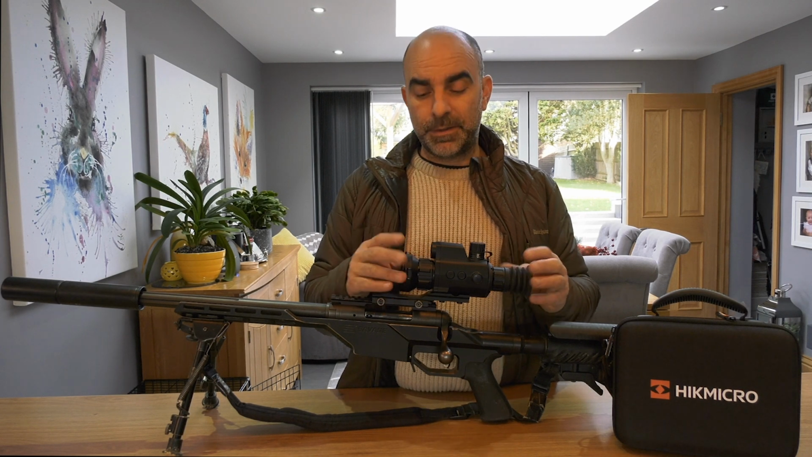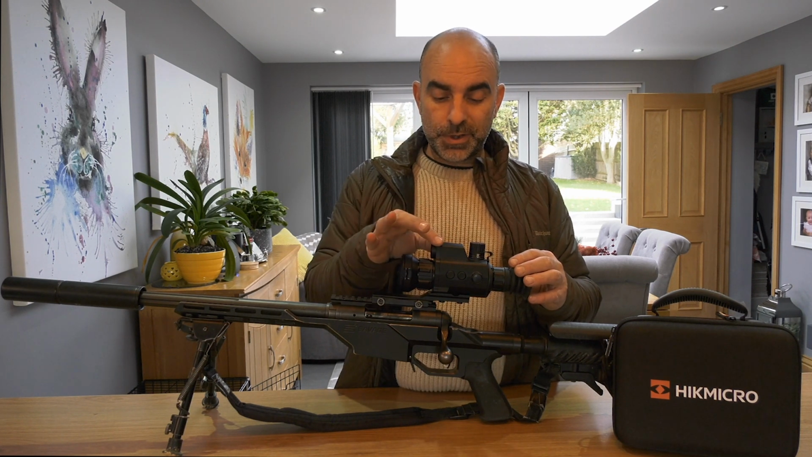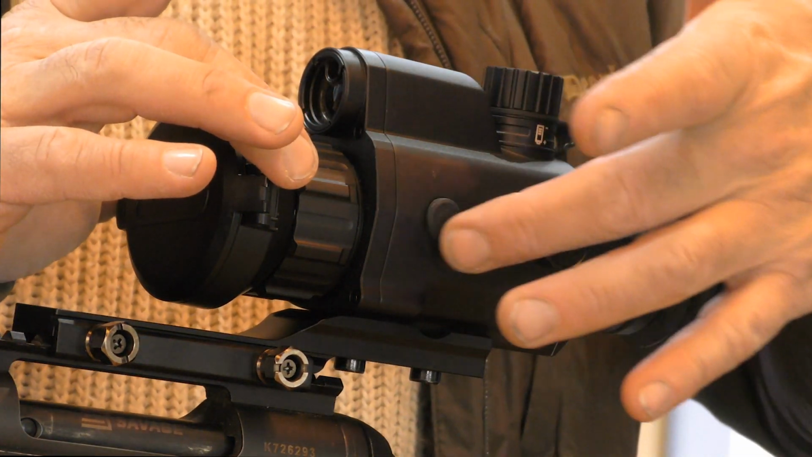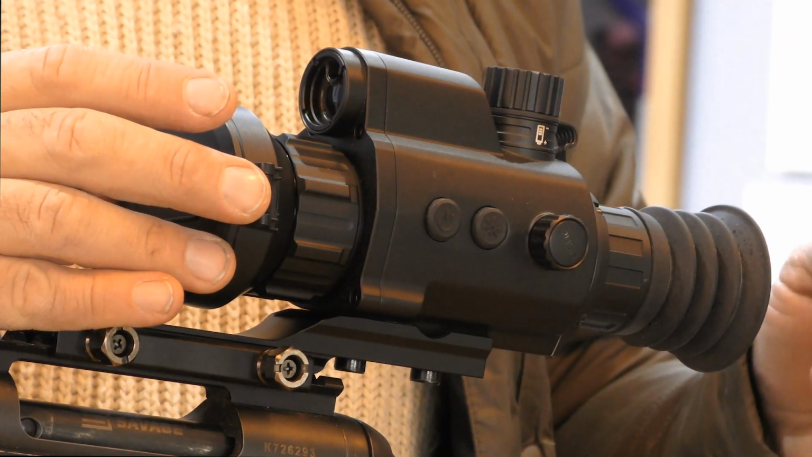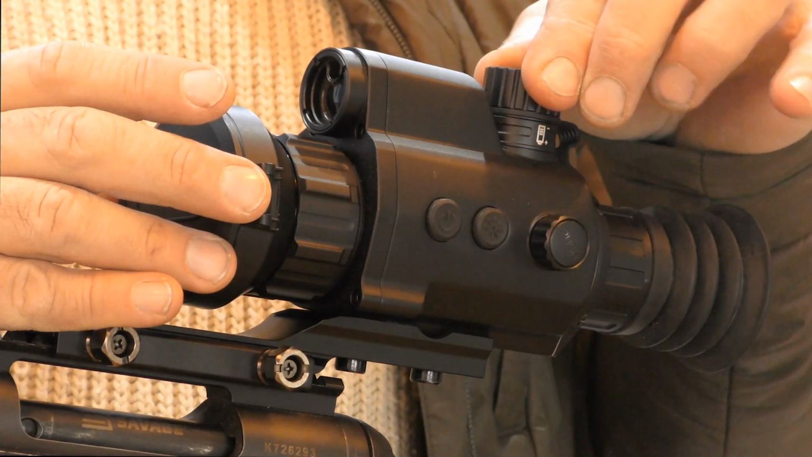So this is the Panther thermal scope from HIK. Main features are, as you can see, there's this little extra bit on the top here. This is a built-in laser rangefinder. Press the button just here and that pings a range, and then it reads it out on the display just inside the screen there. It's all powered by an 18650 battery, which is housed in here.